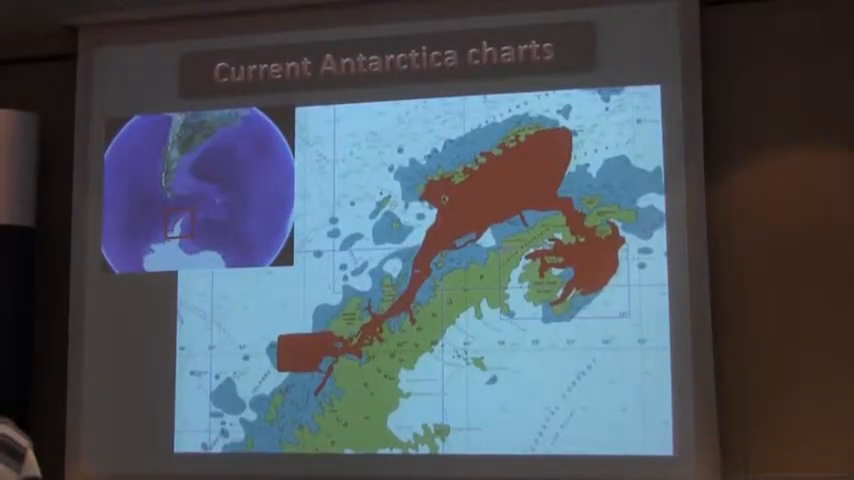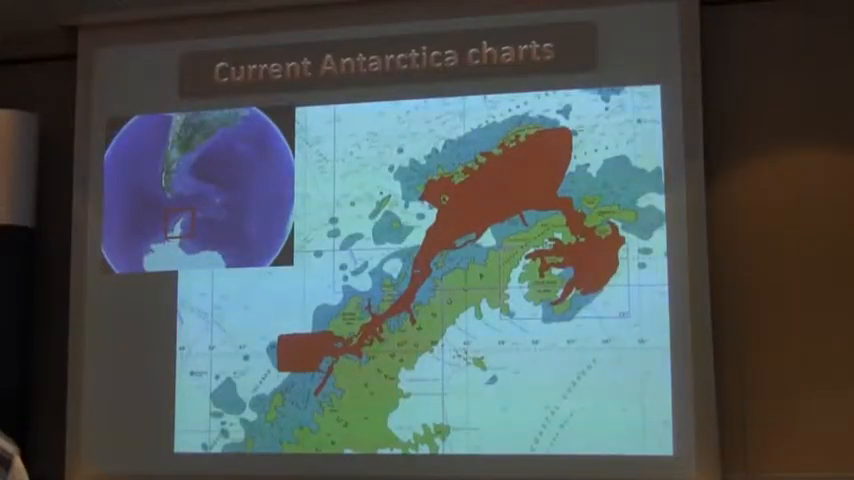So let's have a look at the actual area that we're talking about. The Antarctic Peninsula, which is the extension from the Andes from South America, which comes down and prominently sticks up there into the Southern Ocean. This particular area and the charting which has been done there over the years, and keep in mind that charting in these regions first really started in the late 1700s.